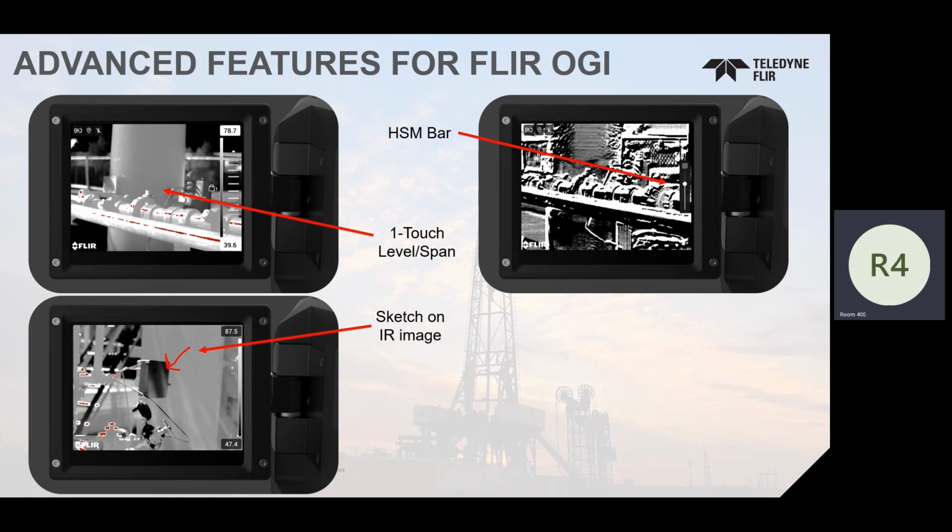If you read Appendix K right now, it doesn't require a video, and neither does Quad O. But what Appendix K does require is documentation and proof of the component leaking with a photograph, or you can take a video. With OGI, it's always been a little bit of a challenge to be able to show in an image a moving leak. But now, because it's touchscreen, you can tell the camera, every time I say the image, not a video, but an image, I would like to add a sketch.